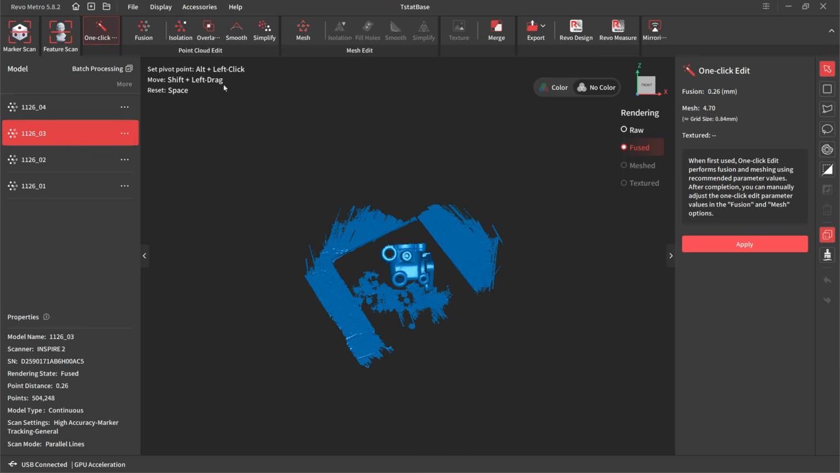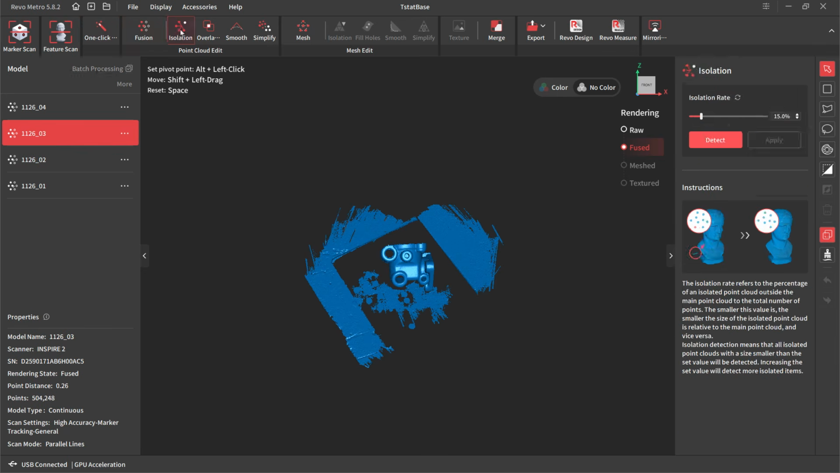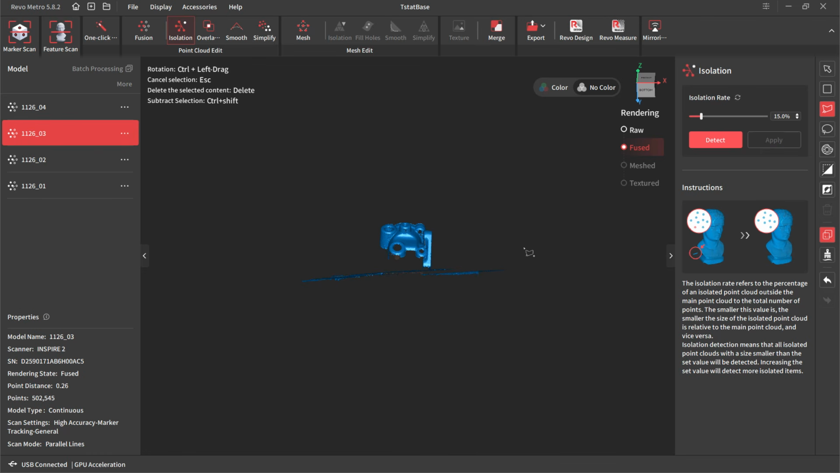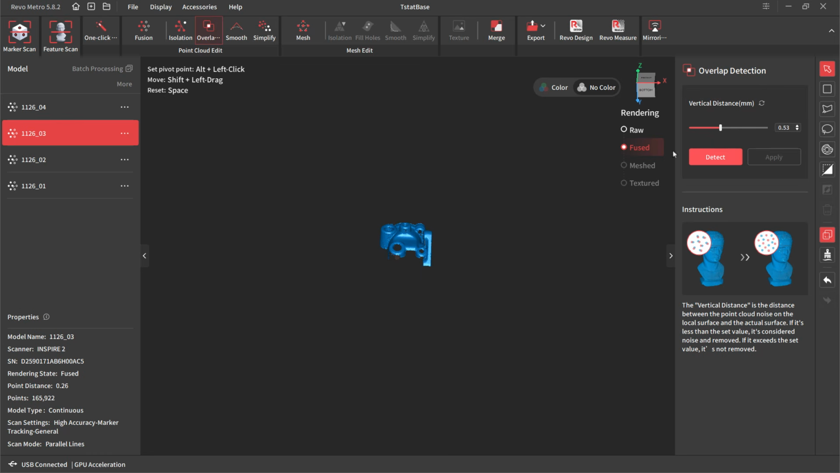It is always a good idea to double check, especially with things like isolation detection, that it's not removing too much. What I mean by that is, in some cases, you might find that it's actually taking away a part that you need, just simply based on the fact that it's got a lower resolution or a lower number of points. And so we'll take that.